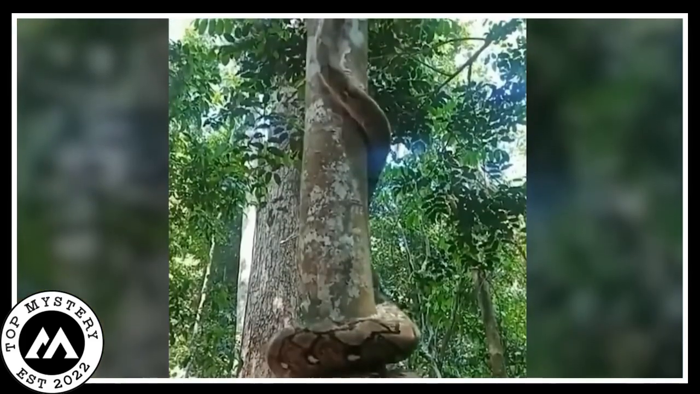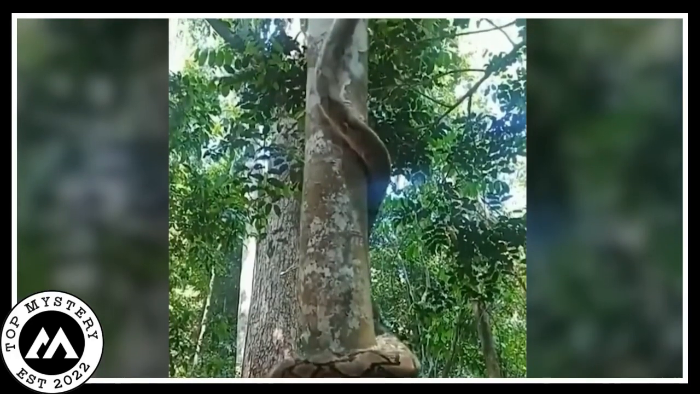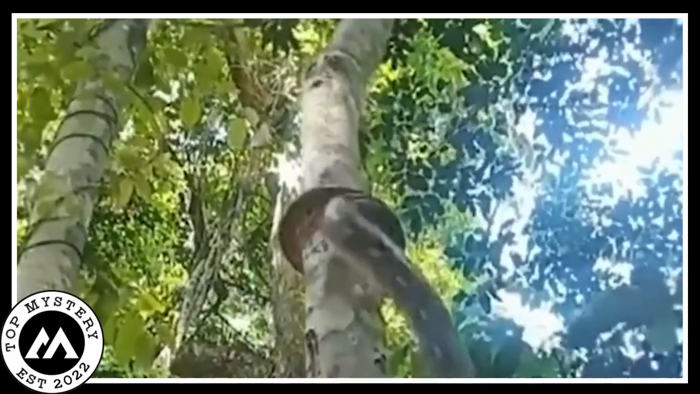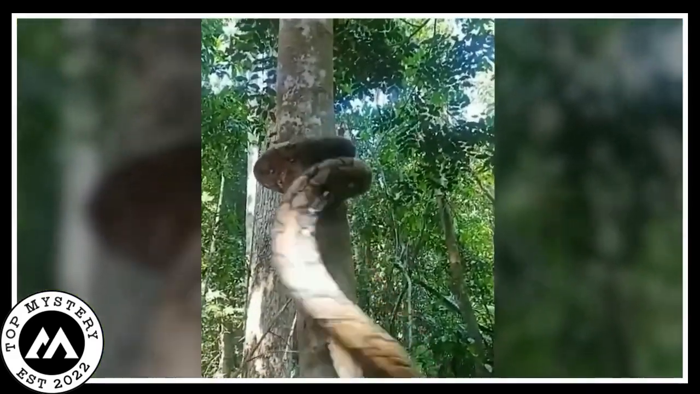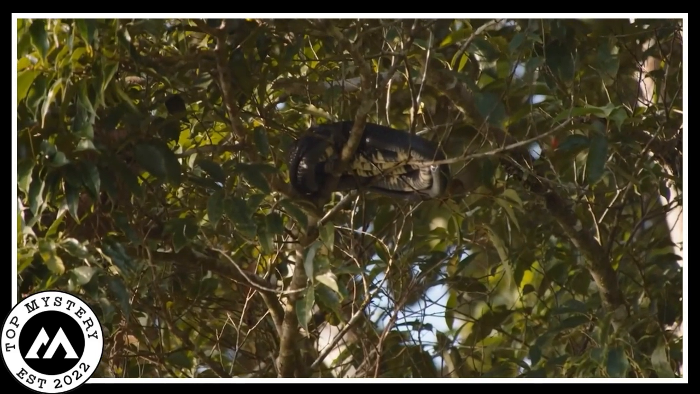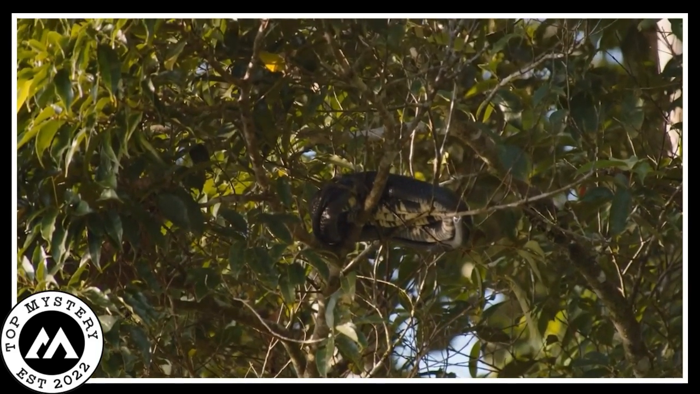Watching the video, it's like witnessing a scene straight out of a creature feature. The python's massive body coils and uncoils, making you wonder if the tree is a snake-friendly escalator. It's the kind of stuff that gives you goosebumps. A real-life climb-your-own-tree horror show.